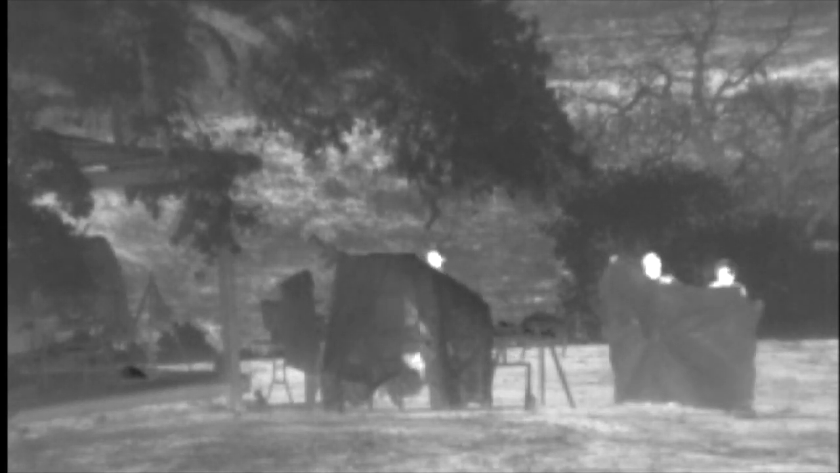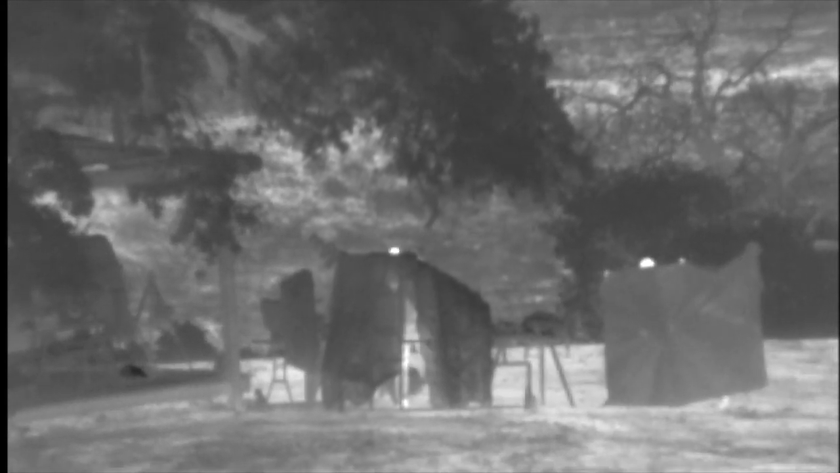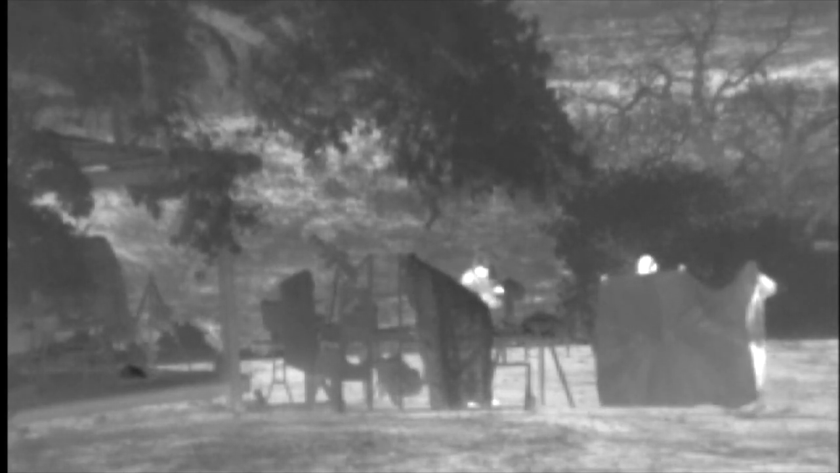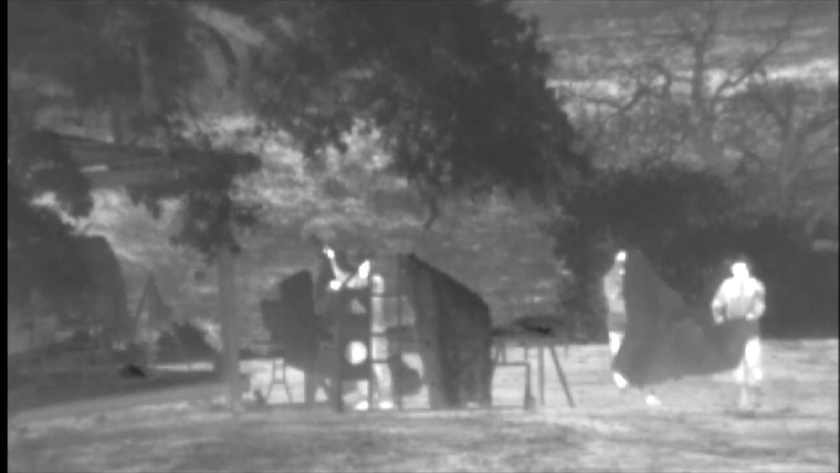Look at the pattern. Yeah, it looks like it's flickering. Have him wave it like a flag or whatever, the wool blanket, a little bit to cool down. It really holds that heat, dude. There you go.